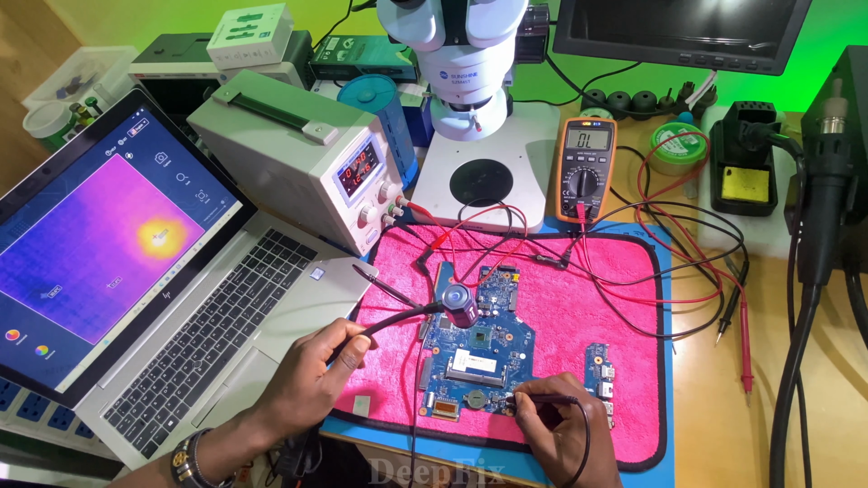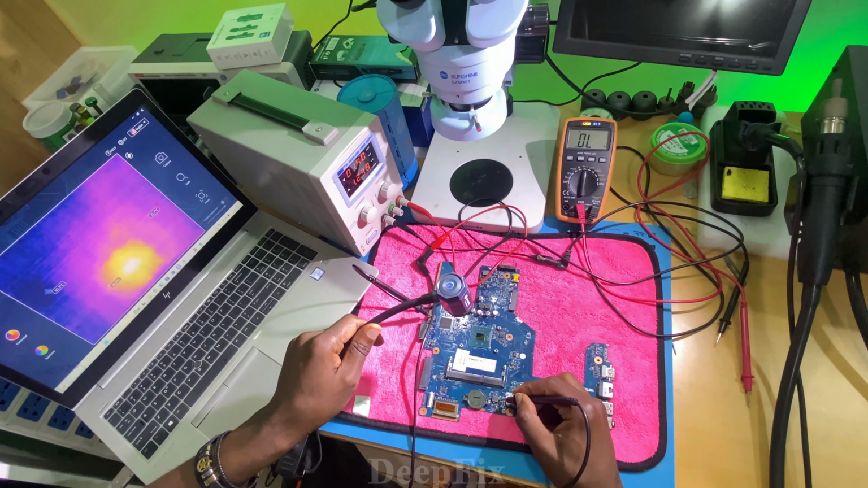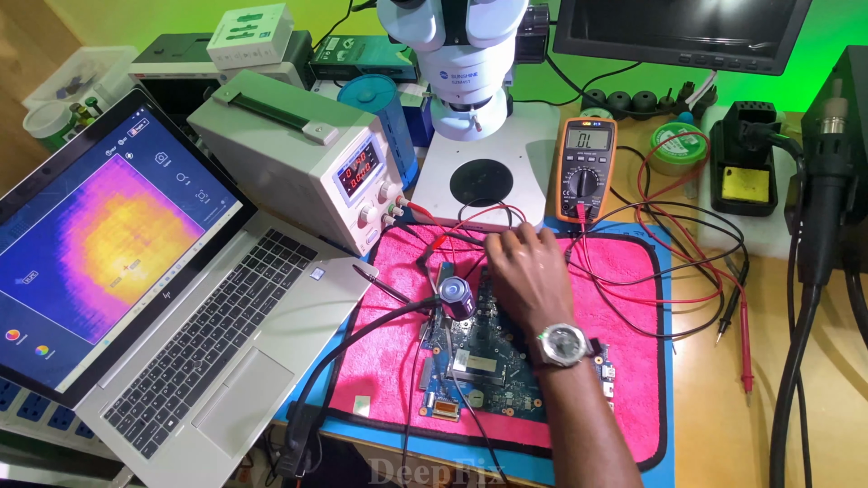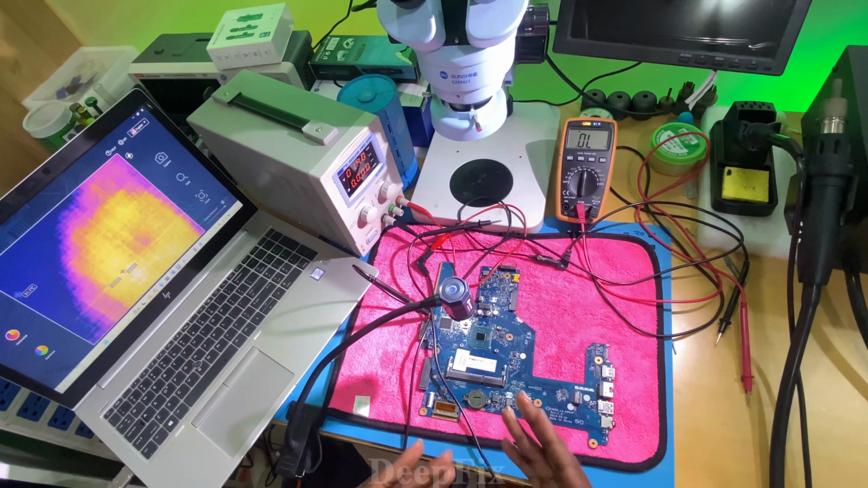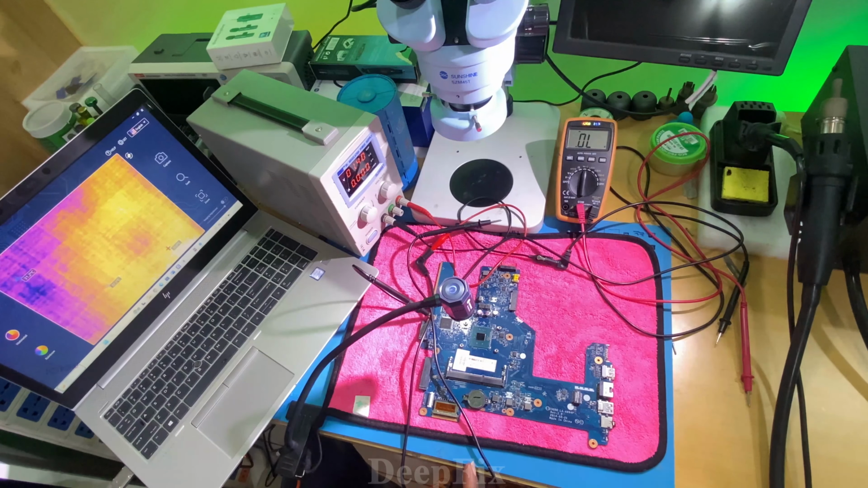When I use the coil, because remember the coil is also shorted, same result. The CPU is getting hot. So our motherboard is shorted because of the CPU. The CPU is the one which is shorted. So this is the first way to detect the shorted component.